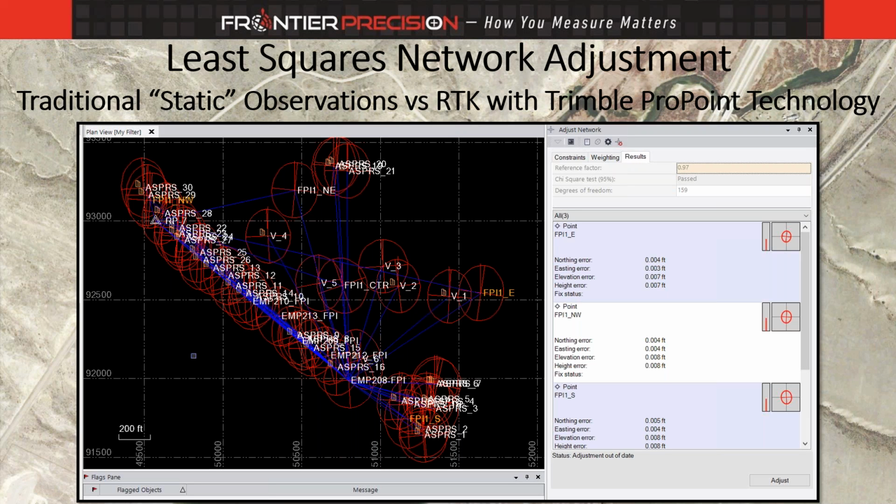Hey, this is existing control. It was given to me by our customer. All we have to do is validate it. So I didn't have to go out to CORS stations. If I did, however, static would probably still be my answer. Next slide.